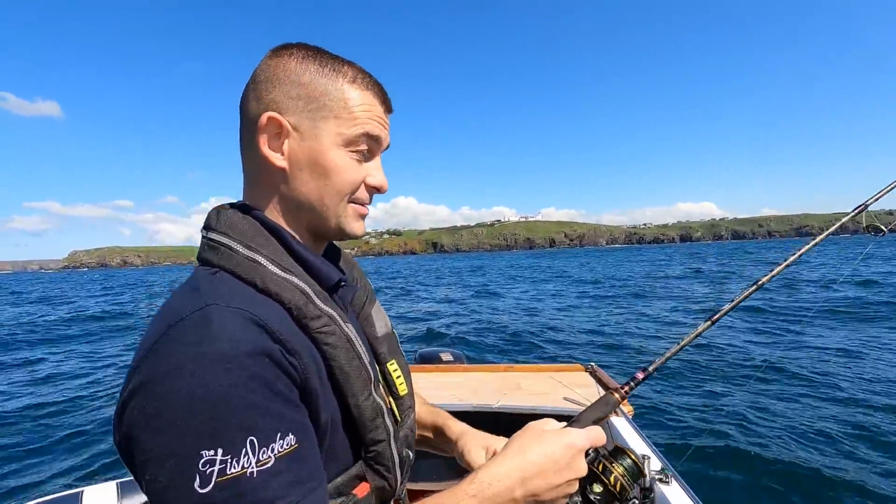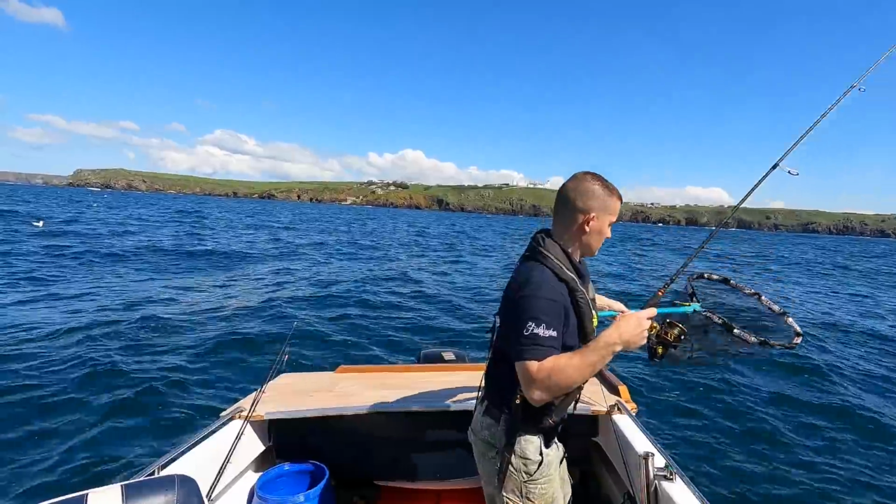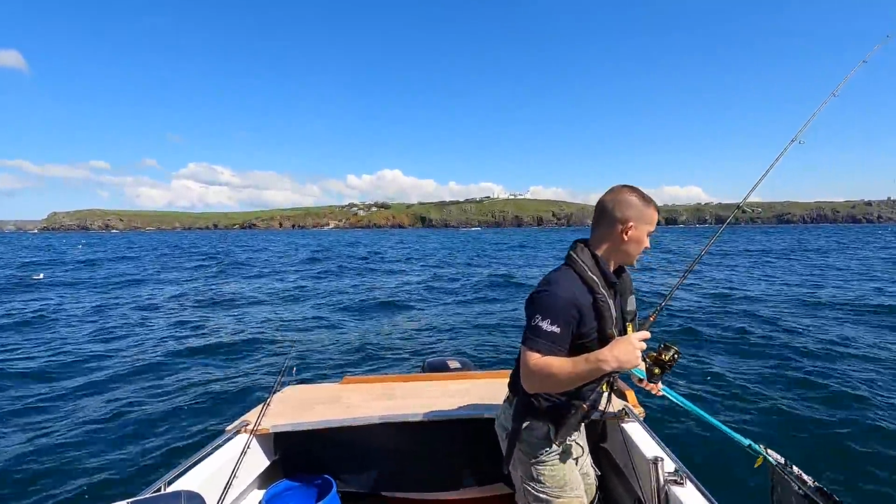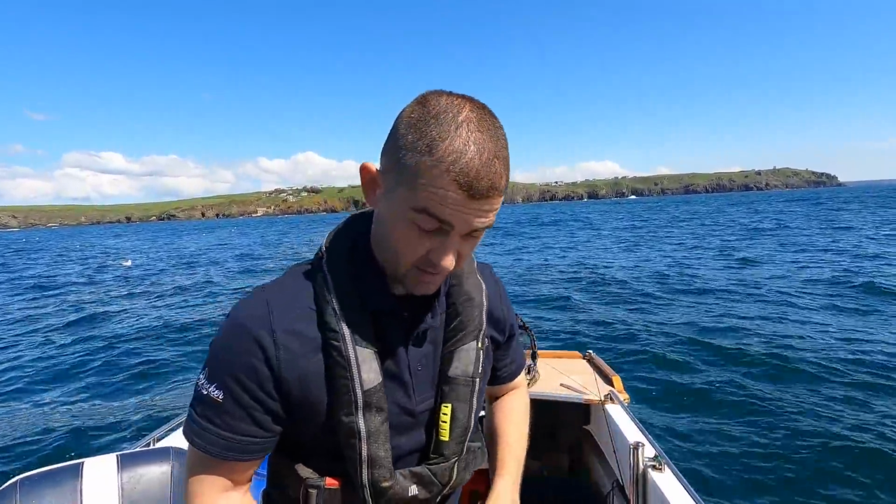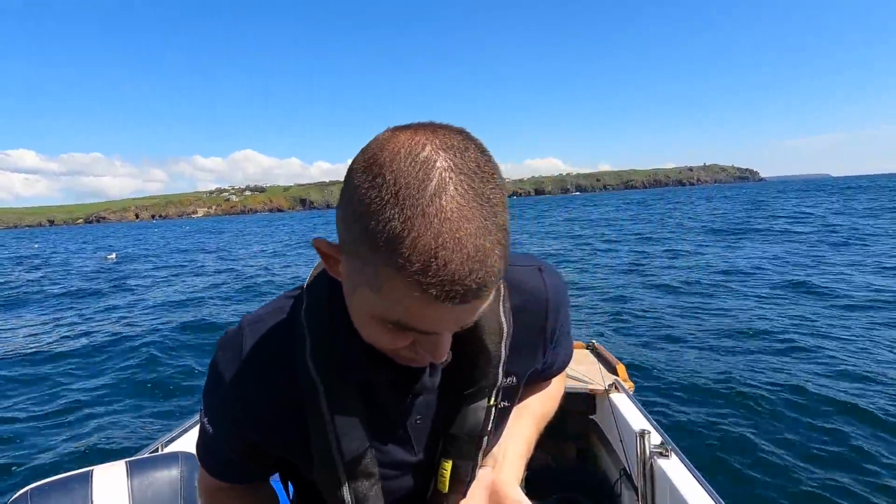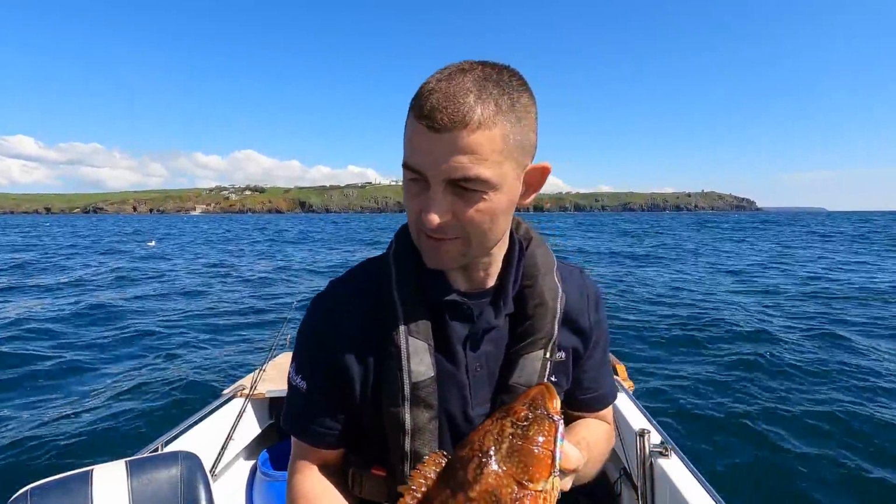Oh, this is a beautiful ballan wrasse. Get in the net. Get in the net. All those folks saying, oh John, get a rubber net. The hooks don't stick in a rubber net. Yeah, they do. That is absolutely stunning. Oh, got you now though. Stunning ballan wrasse.